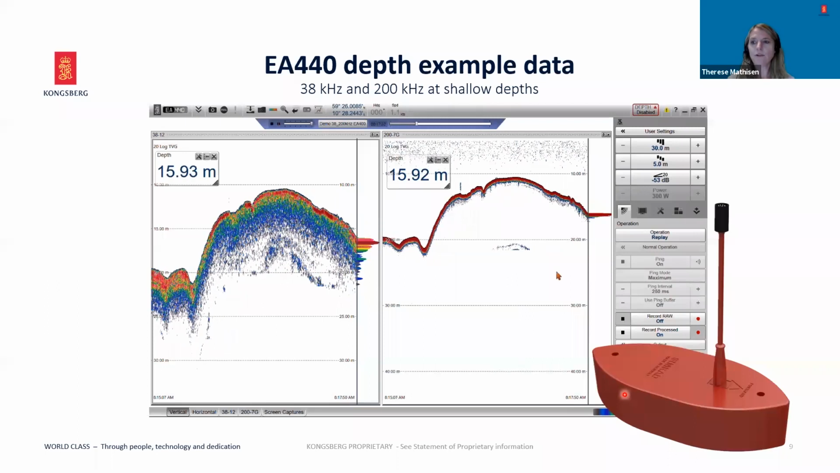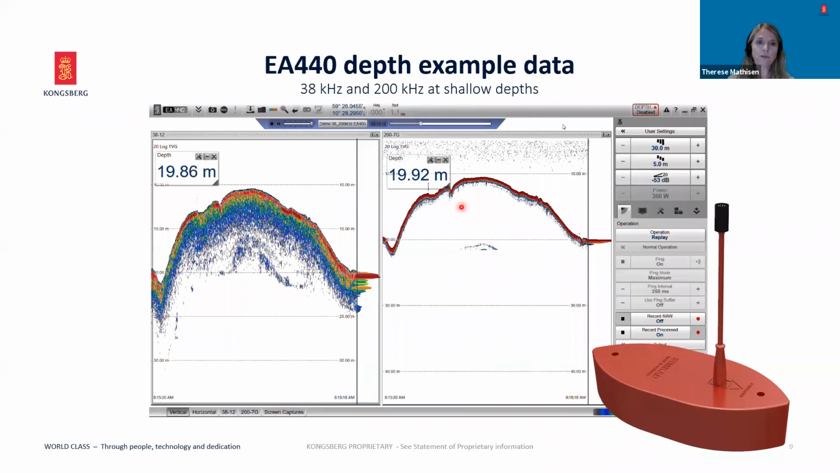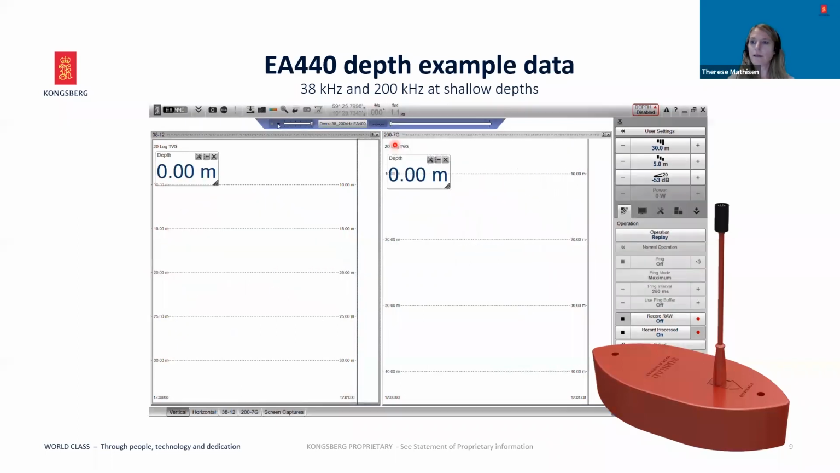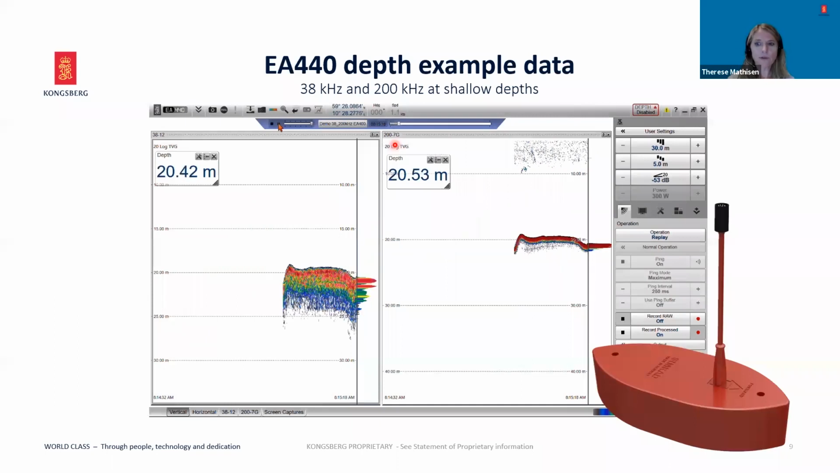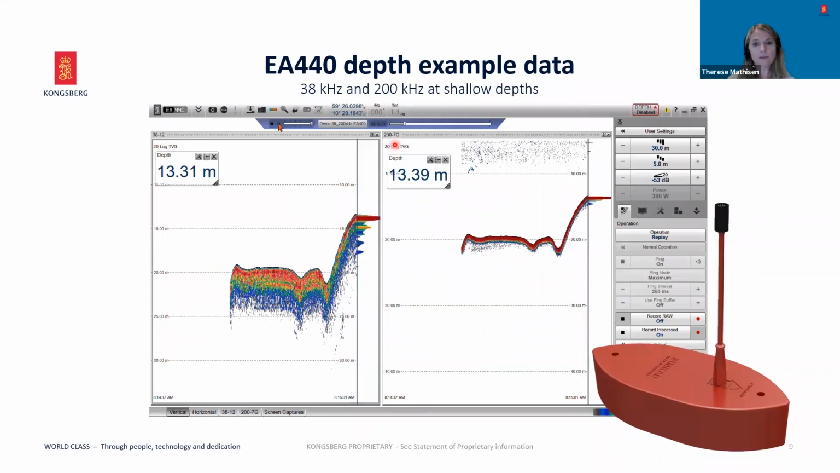The 200 kHz defines the bottom better at these shallow depths, which is only around 20 meters, whereas the 38 kHz signal penetrates the seabed and gives an indication of the seabed conditions. The combination may also come in handy when moving to greater depths, since the 38 kHz will reach deeper than the 200 kHz.